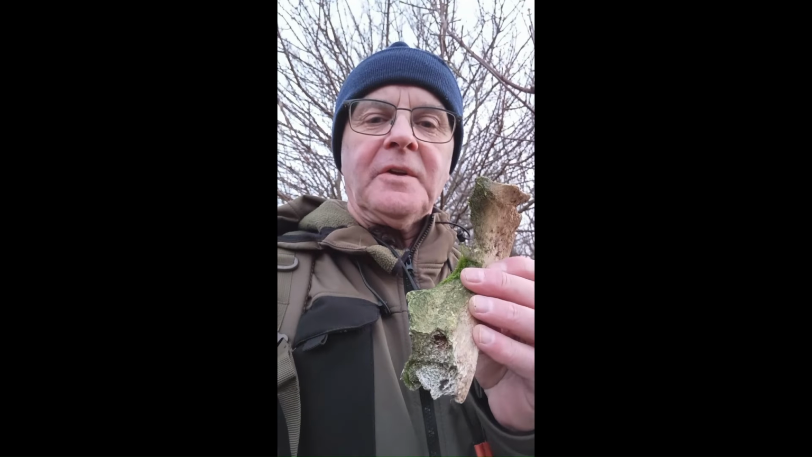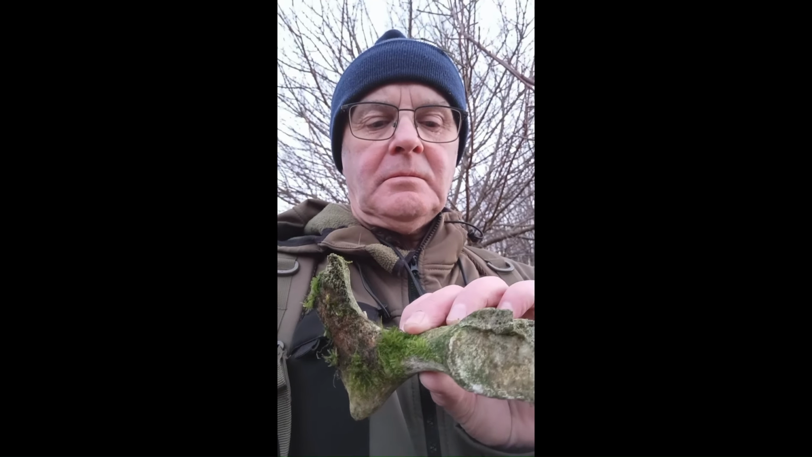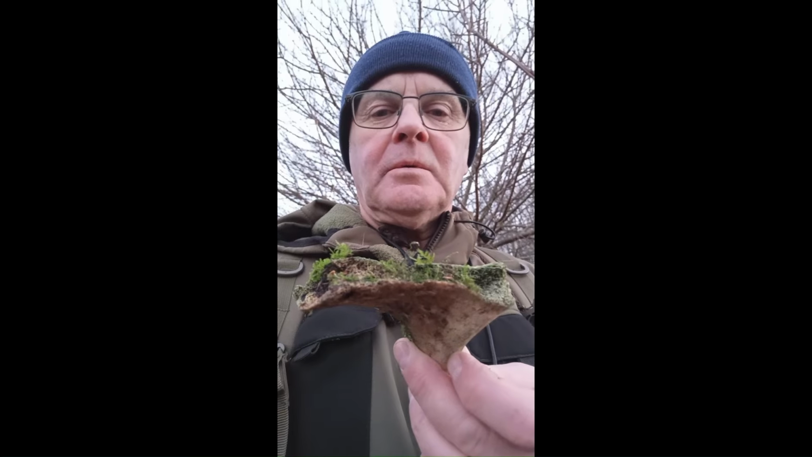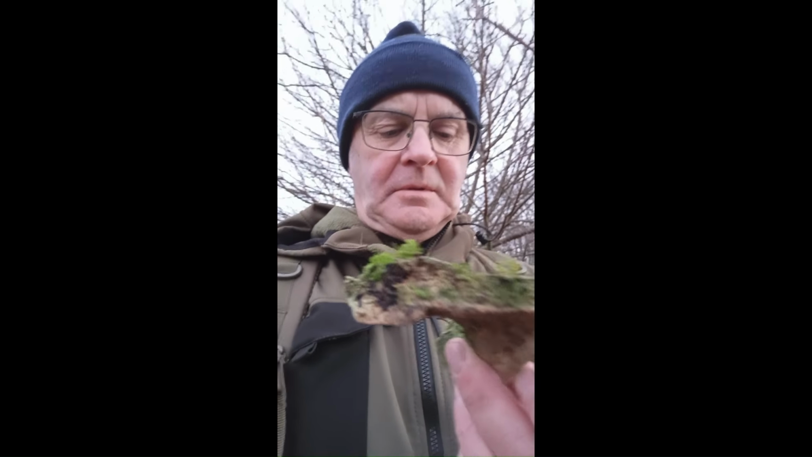That's not a bad little find, that. So I'll have to give the area a bit more of an in-depth sweep round, but it could have been taken from miles away. So I wonder what this is from. Sheep, maybe? I'll have to go home now and study sheep skeletons.